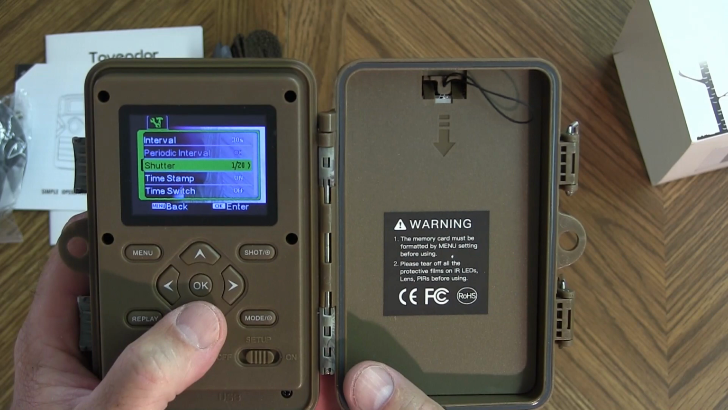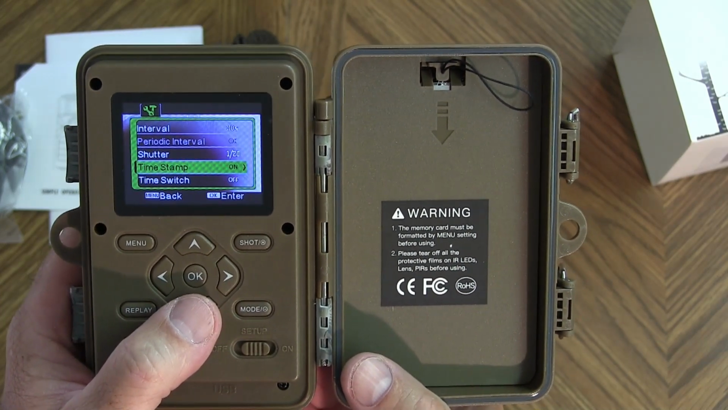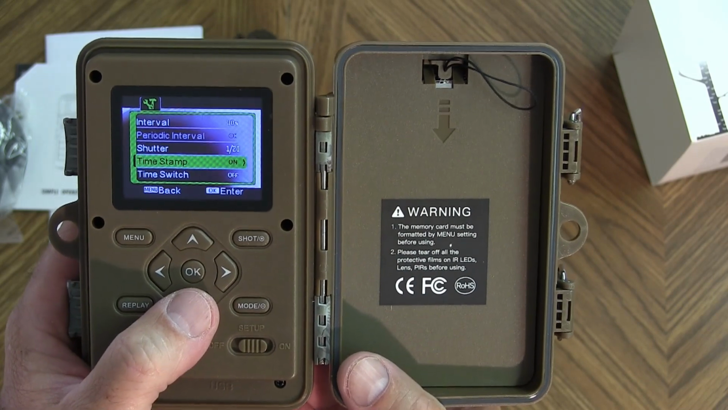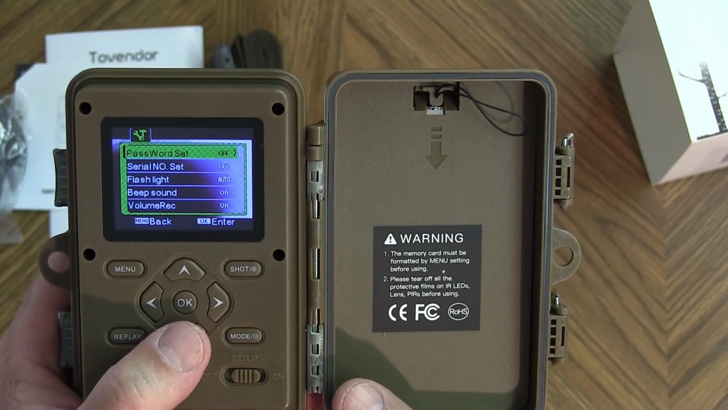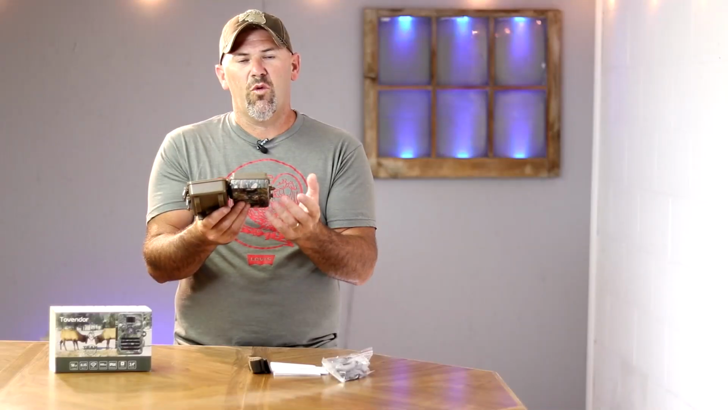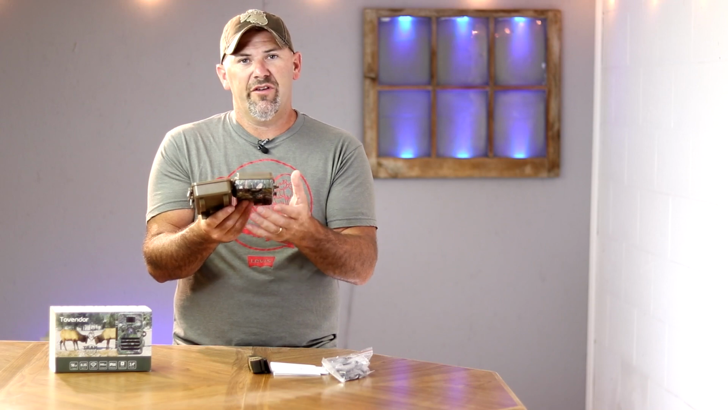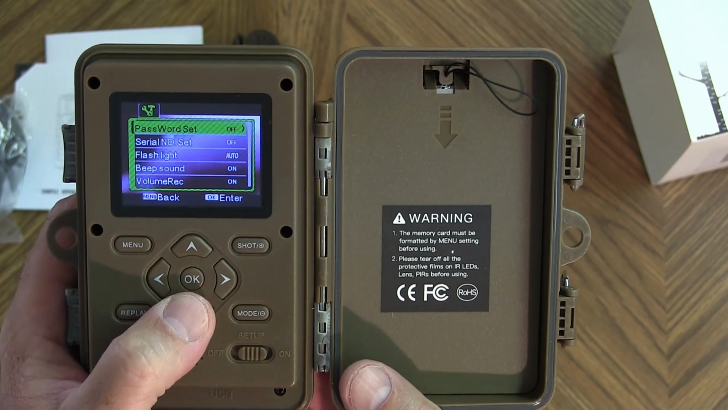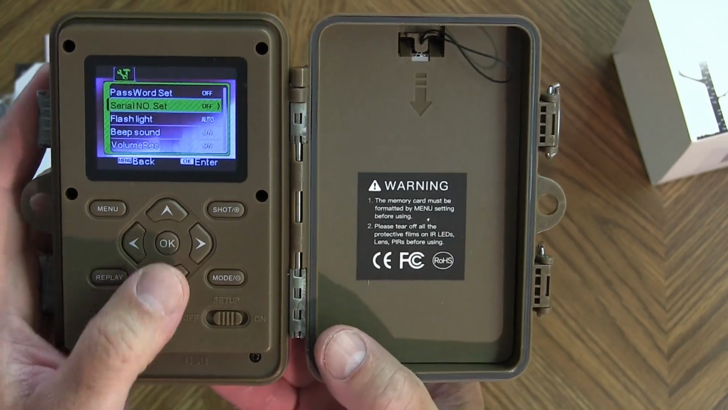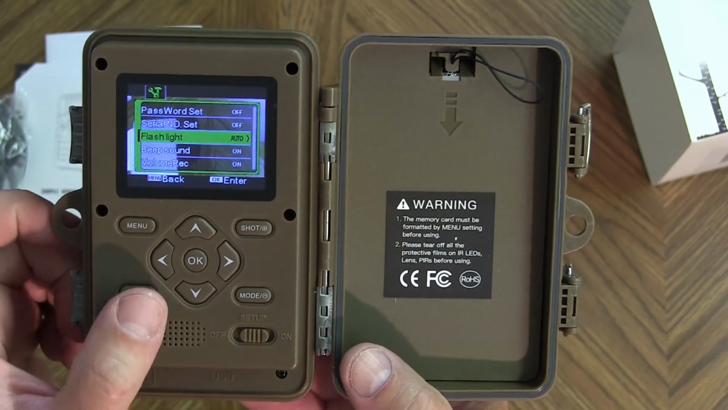You can set your shutter speed. Timestamp, whether you want that displayed or not displayed on your photos or videos. You have a time switch, on or off. It has a password. You can set a unique 4-digit password to help protect your camera from being stolen, or if it is stolen, it'll render it useless without having those 4 digits. Has your serial number. Next it says flashlight, and I'm assuming that's your IR bulbs.